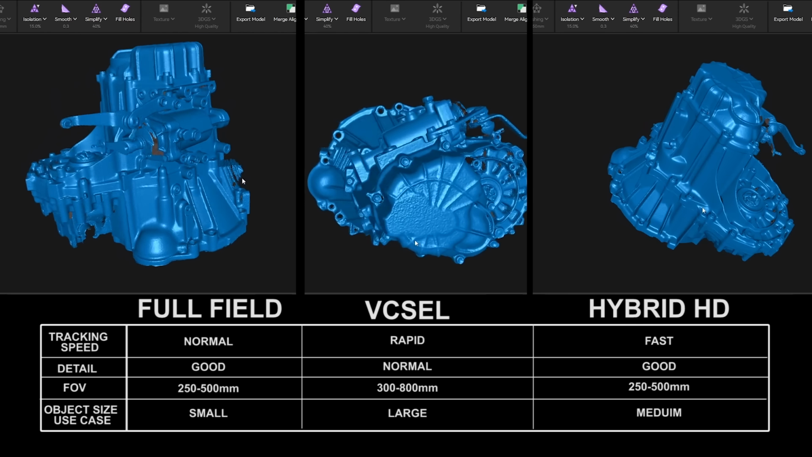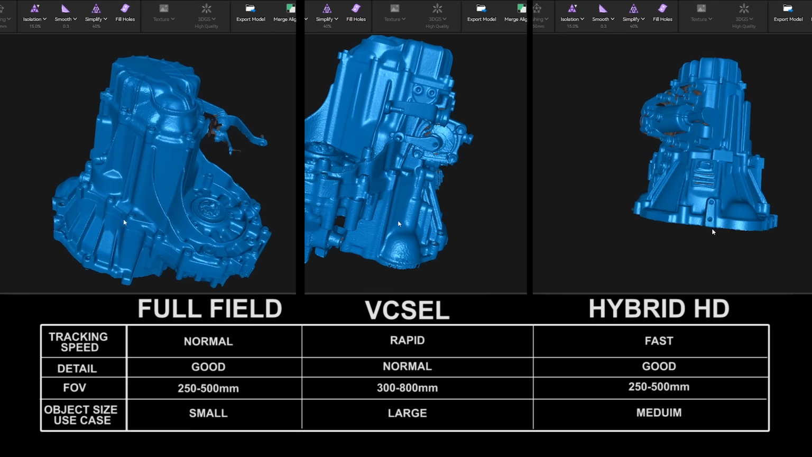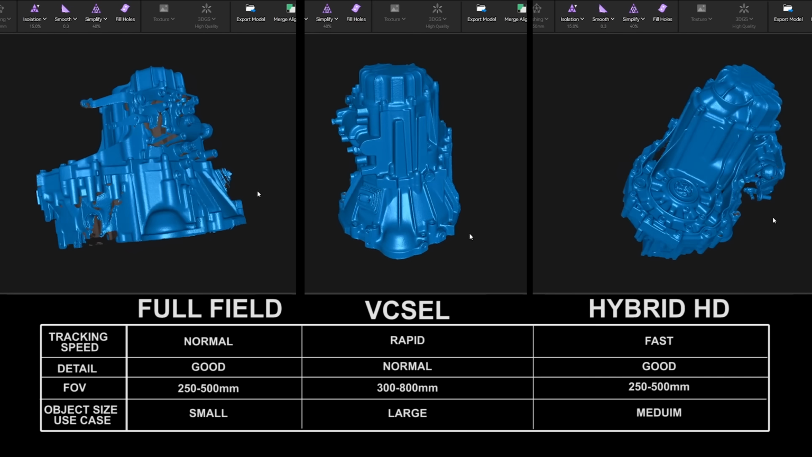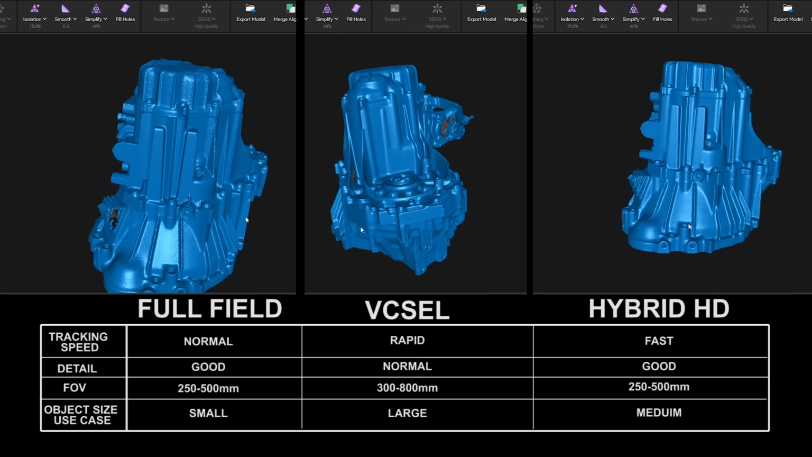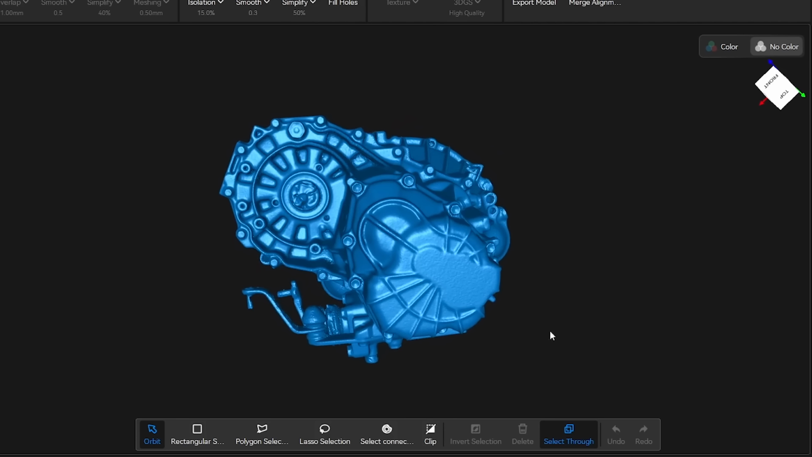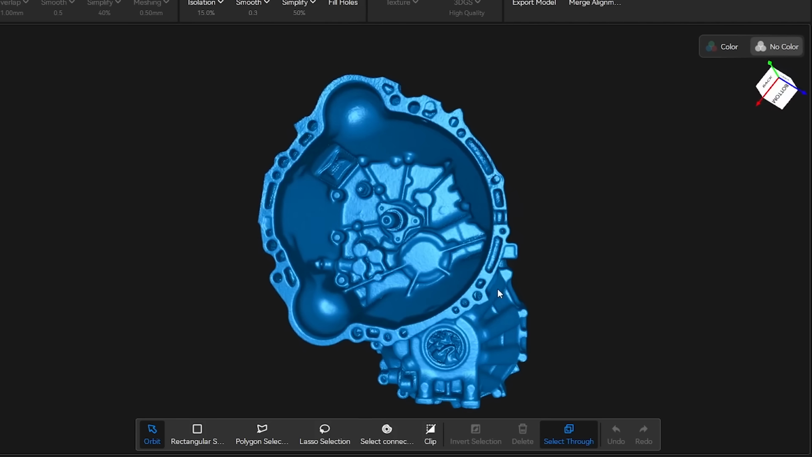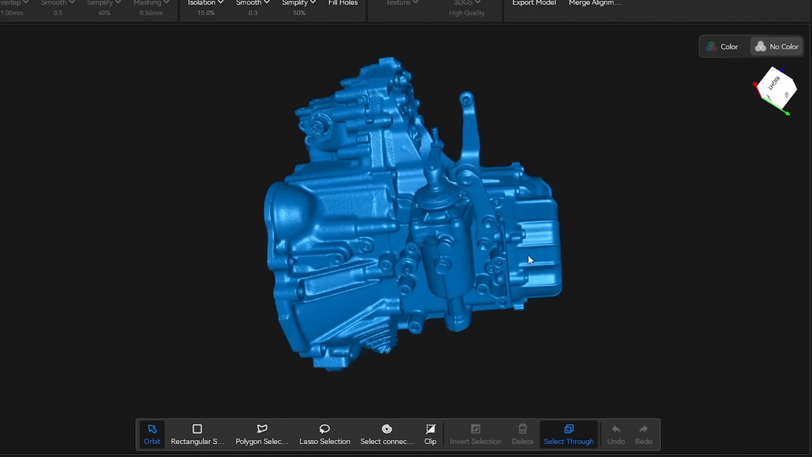So after this quick test, the mode I actually preferred using for this gearbox was VCSEL. Even though it might be slightly less detail than full field, it was super fast and the tracking is excellent. So I went ahead and did a full scan of this gearbox in this mode. Once it was processed, I was really impressed with the results. There were just a few small holes to fill, but overall the model came out looking fantastic.